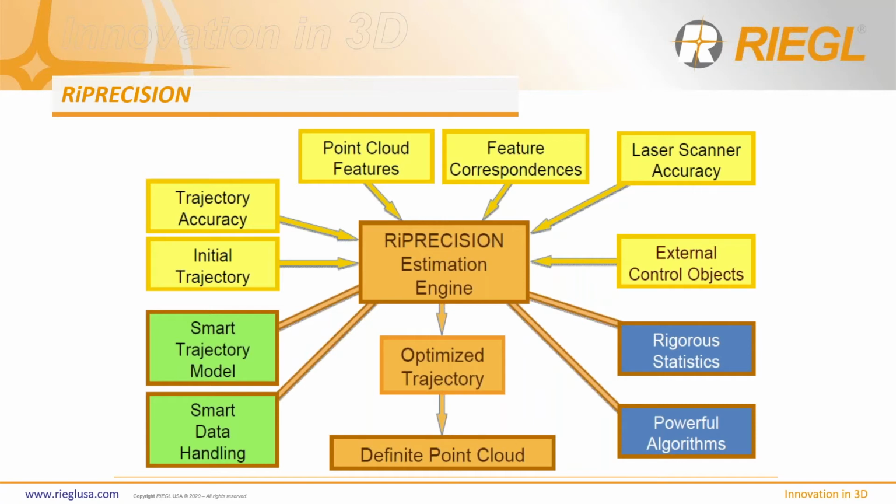And what we're doing is we're modeling a new trajectory that improves upon the original in areas that it needs to. And so this creates this optimized result, which then should result in a definite point cloud.